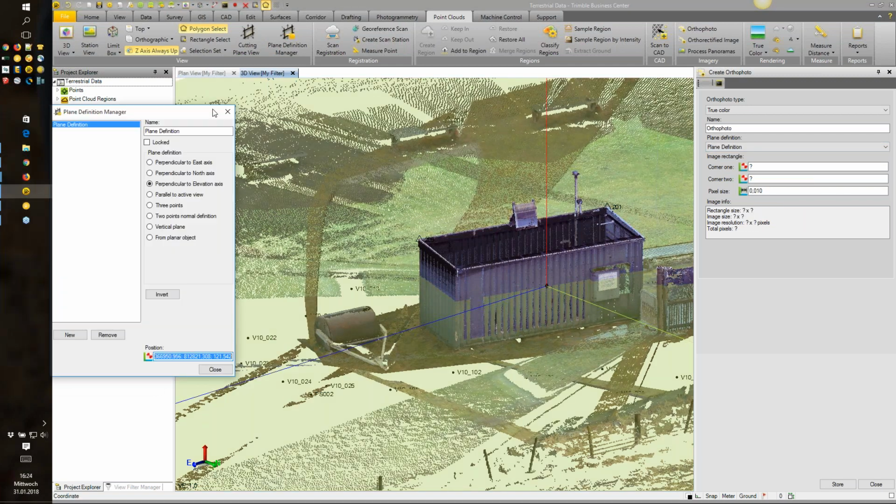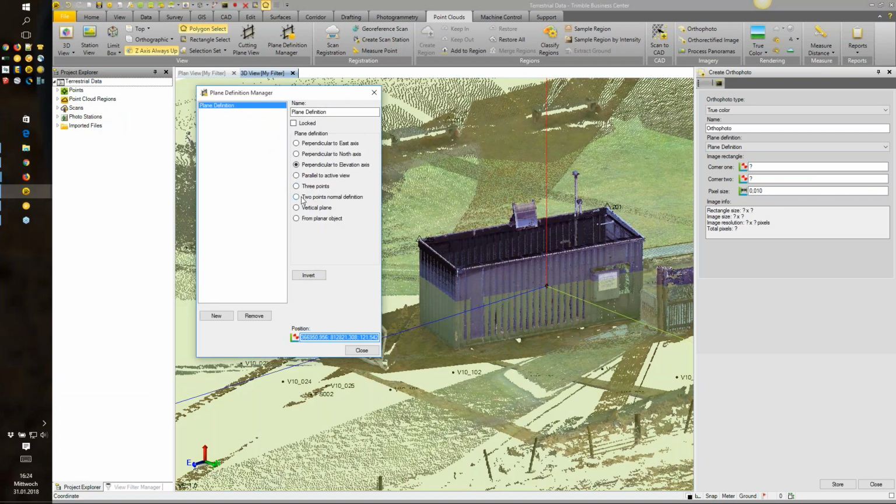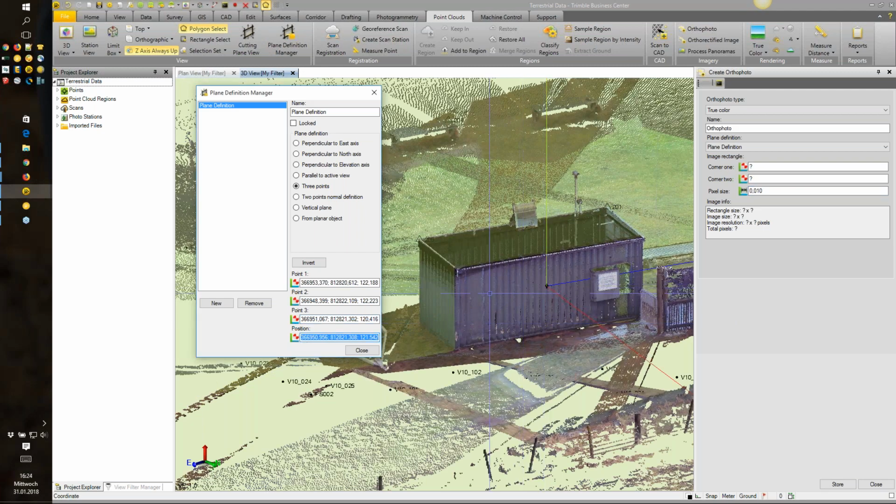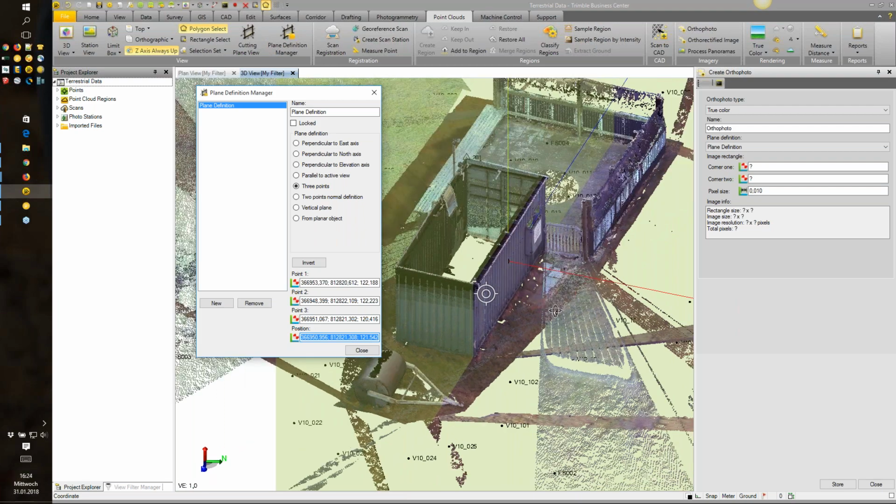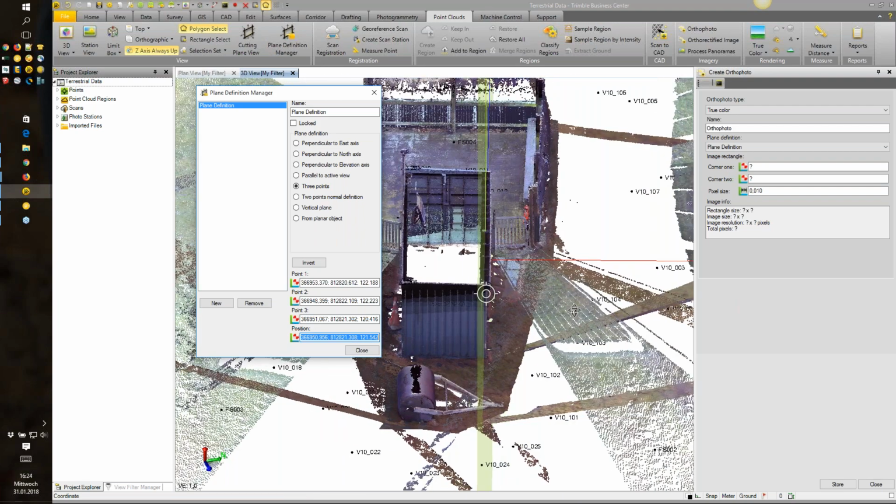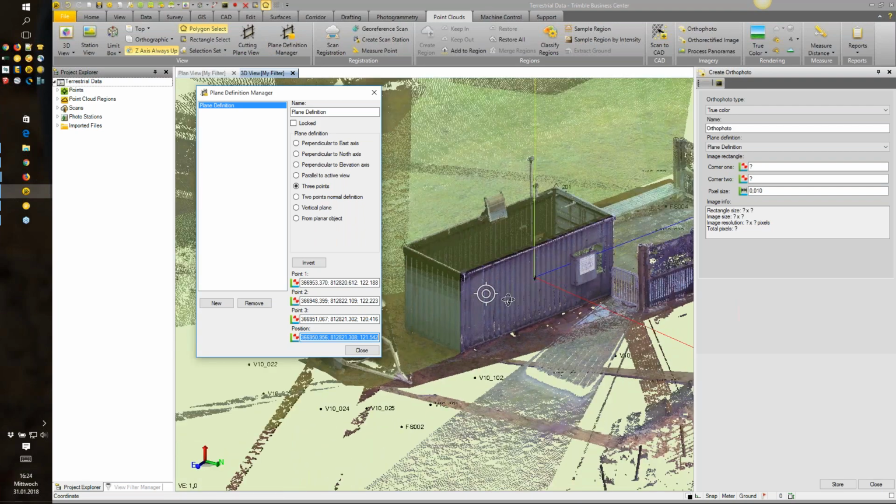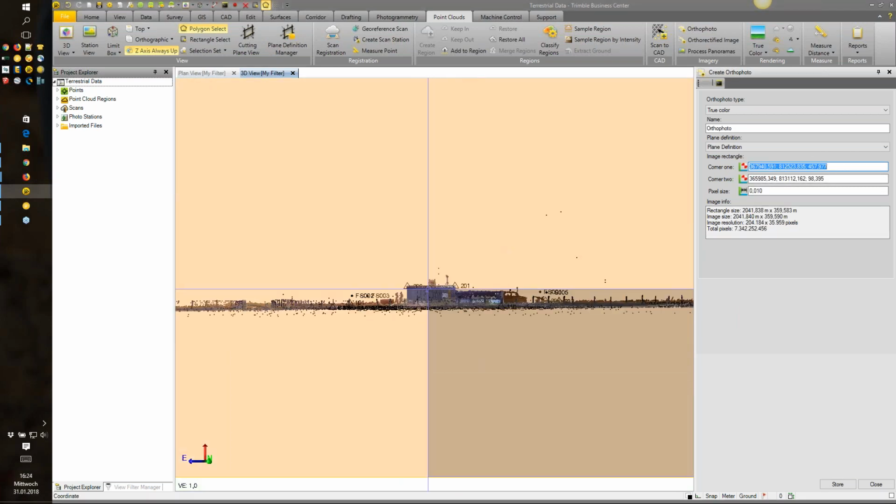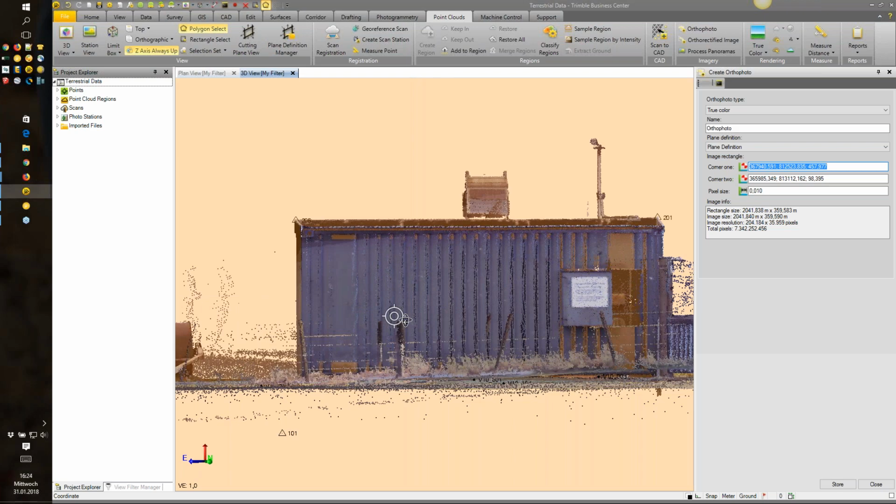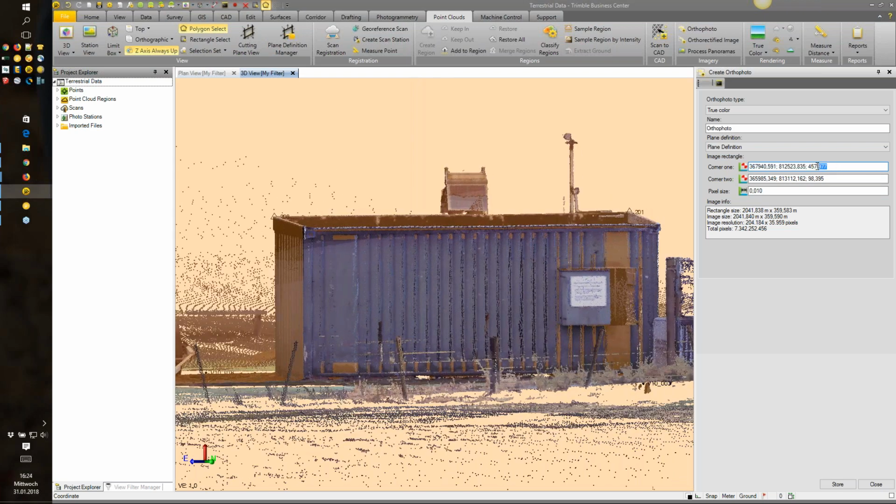This will open up a new window, as you can see here. So we can pick 3 points, for example, on that wall, so that the plane definition goes directly on that wall of the container. So I'm closing that one. And now when I zoom in to the point cloud, you can define the corner of the image.